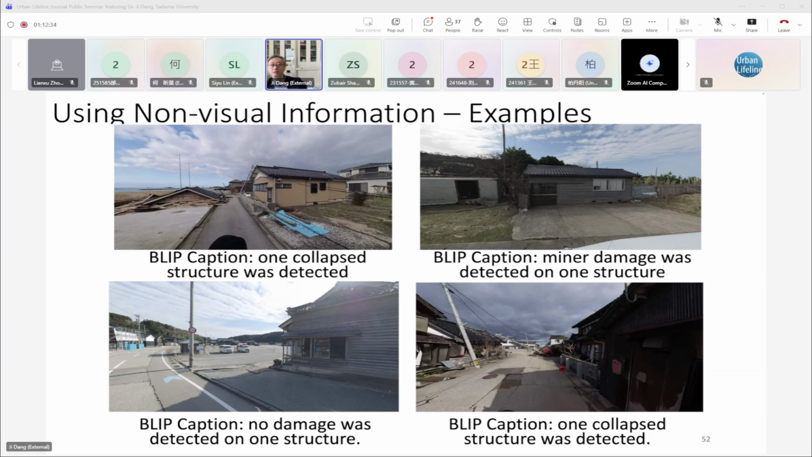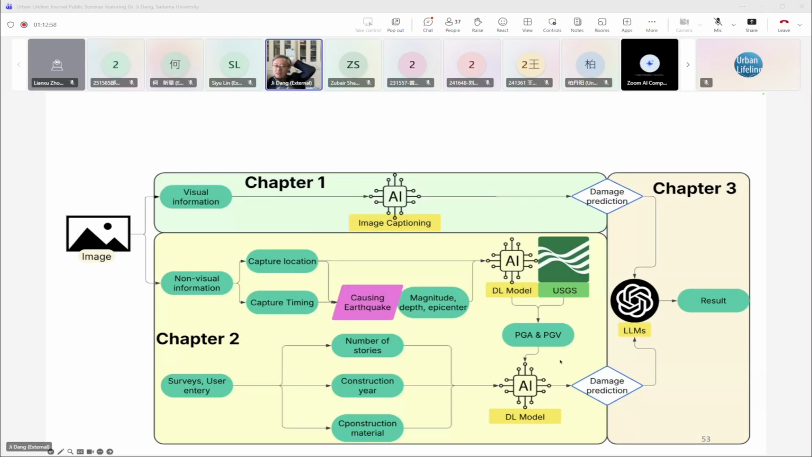So this is an earthquake image someone put on the internet. They can detect, say, one collapsed structure was detected, and for this one, no damage was detected. So, quite well. One collapsed structure was detected. Actually, this one is also damaged. So actually, this one also collapsed. Sometimes they didn't focus on the real ones.